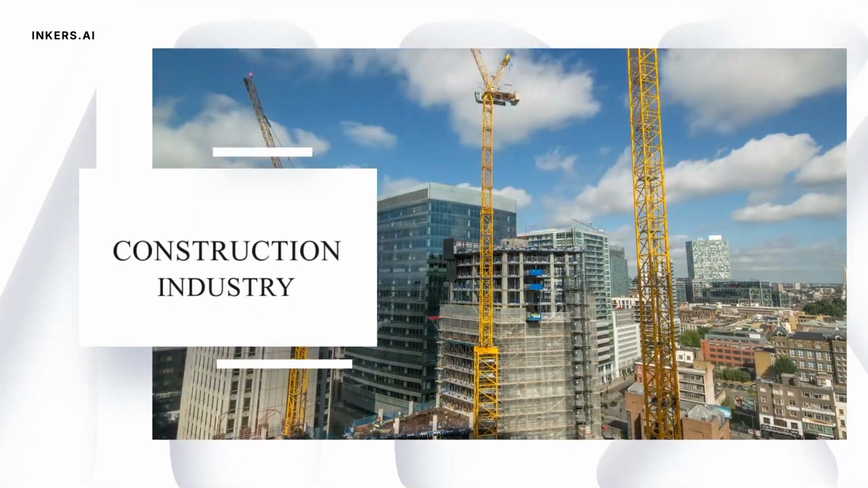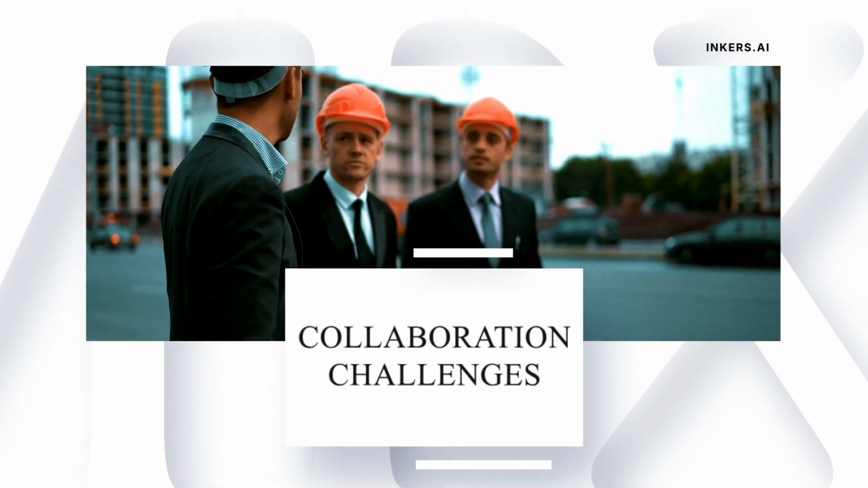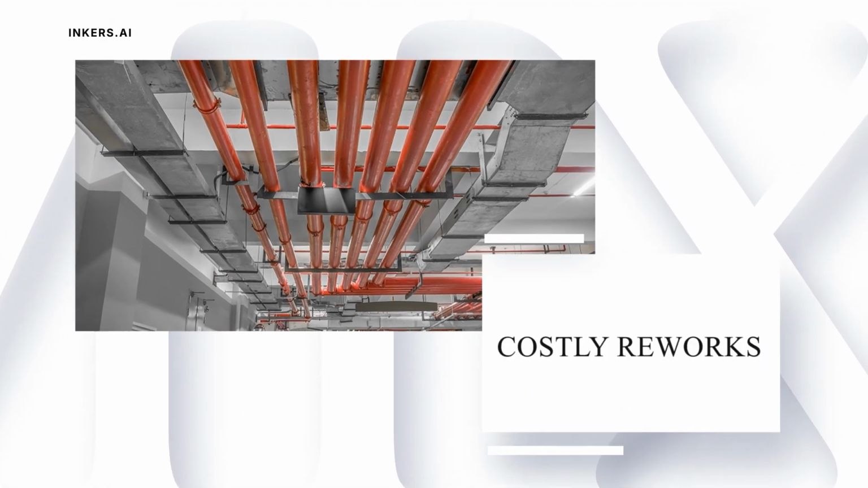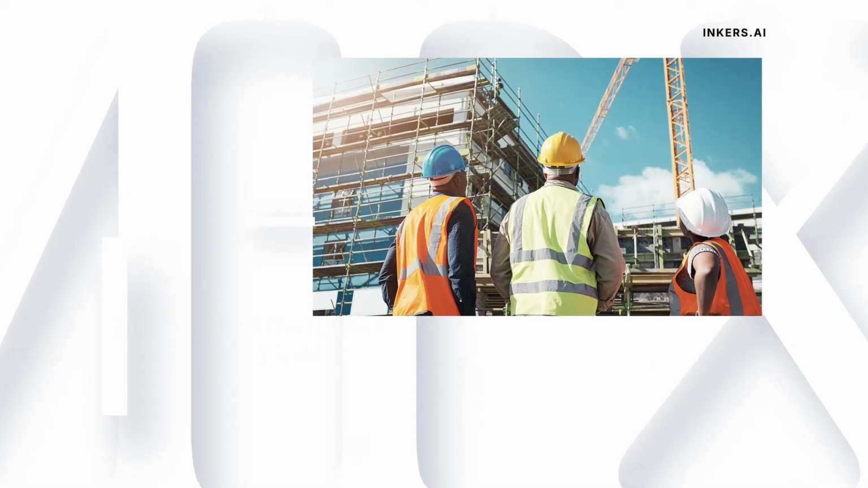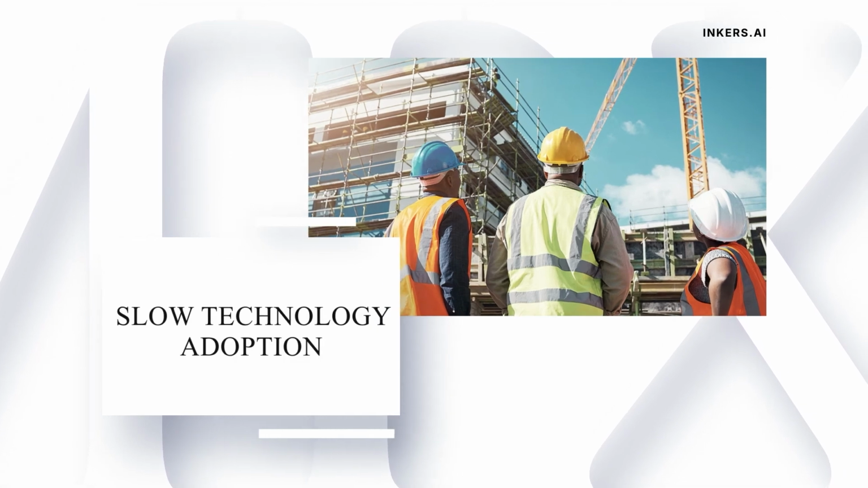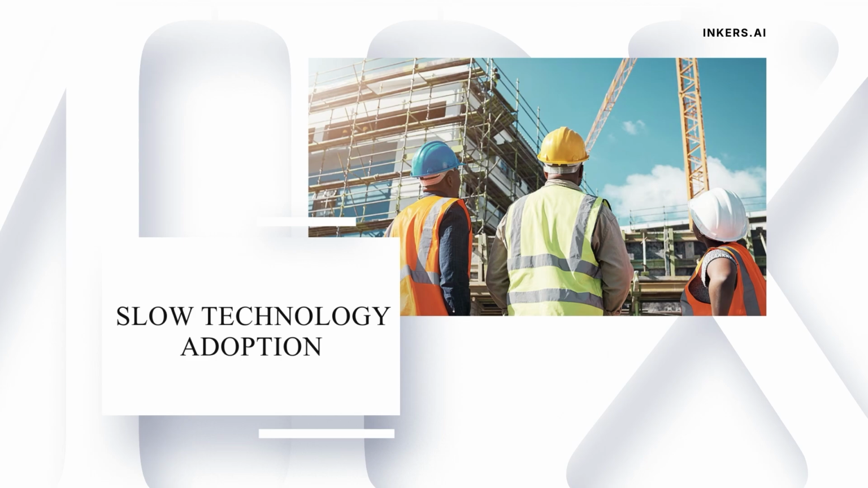In the construction industry today, delays, budget overruns, and quality control issues have become the norm. Safety concerns, regulatory challenges, and communication breakdowns among teams further complicate projects, leading to costly rework and disputes. Outdated processes and slow technology adoption add to the chaos, making it difficult to stay on track. These persistent problems call for a transformative solution to streamline project management and improve outcomes.